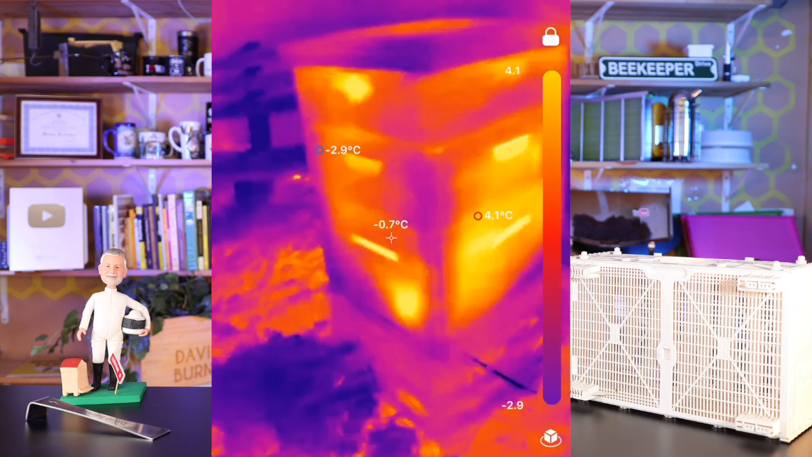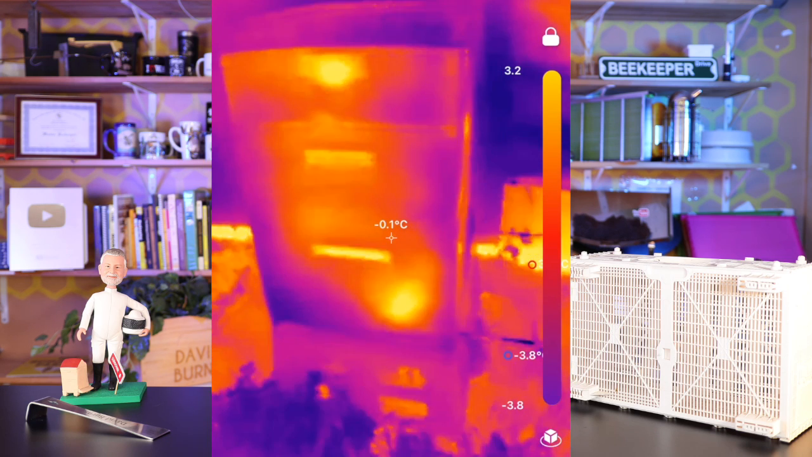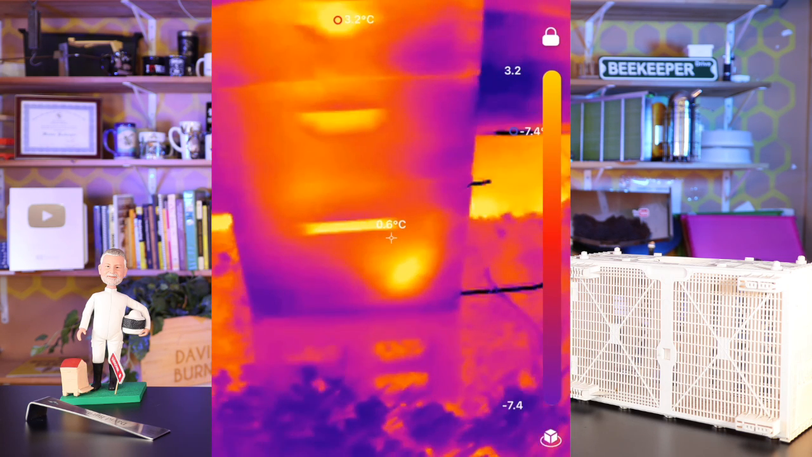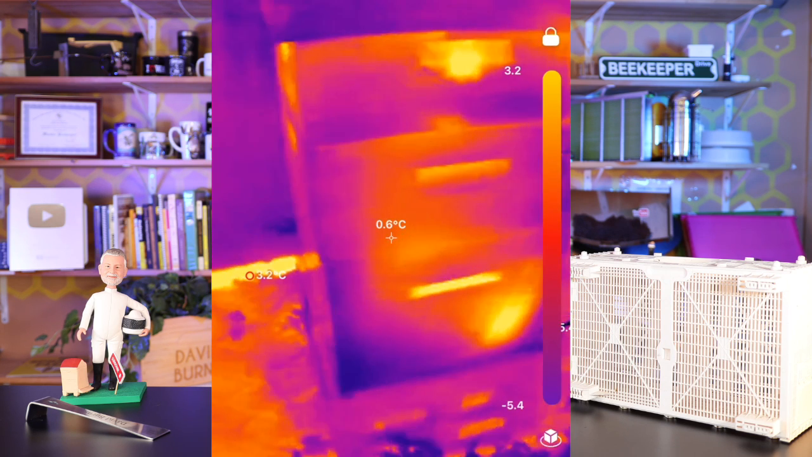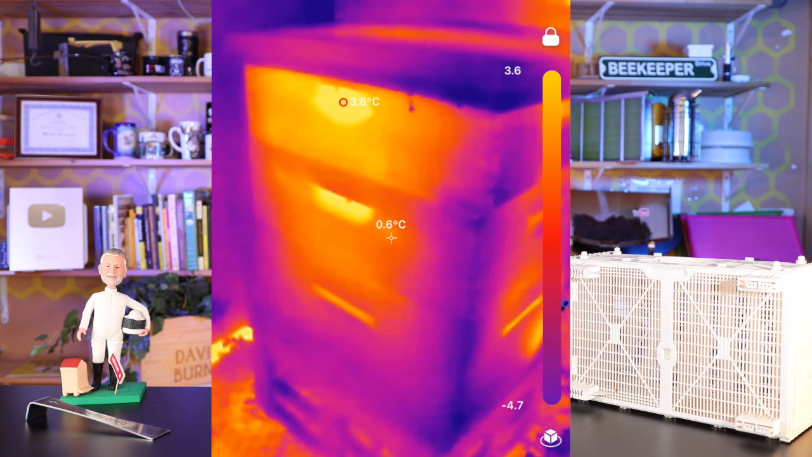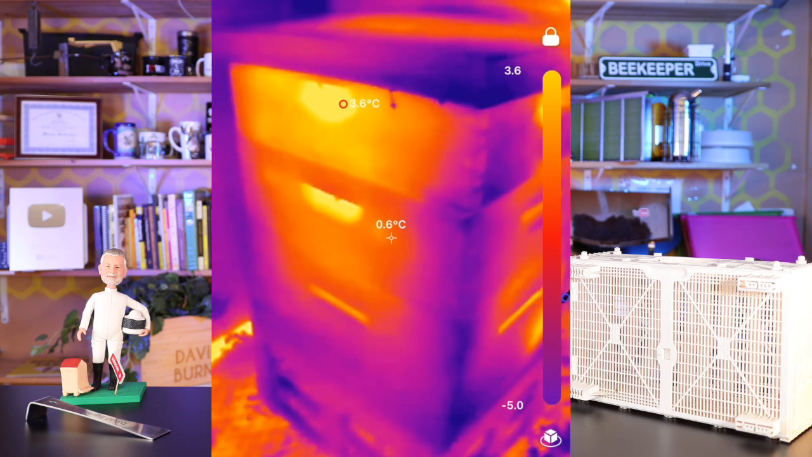And look at this hive, what the bees are doing. So interesting. You might even wonder, like this little hot spot here, what is that? Is that where the queen is? So interesting. I want to show you a bunch more of these hives and what they're doing, even in spring when it gets cold at night. This camera is really helpful, especially in the wintertime.